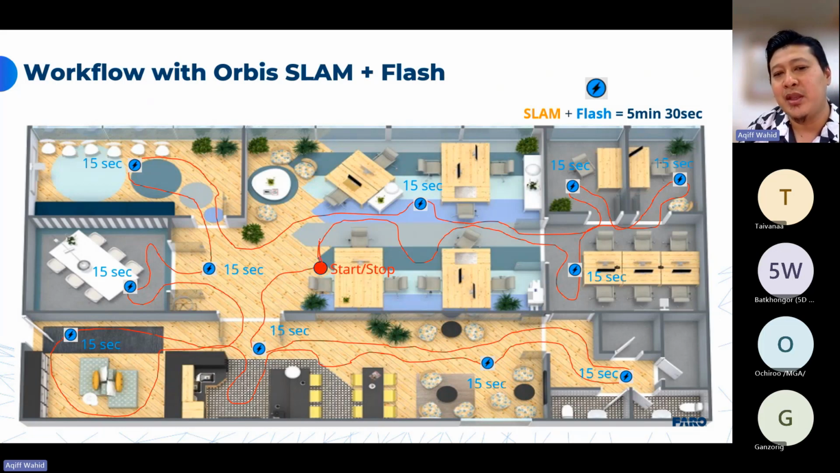You start in the middle, and then you walk. And then when you arrive at the first room, you stop for 15 seconds. And then it will take the data as a terrestrial scanner, which is the higher level of detail, higher accuracy. And then after that, you just move again to another room, and you can just stop at each room where you want the detail to be higher than the mobile standard one. It will just take you another 5-6 minutes.